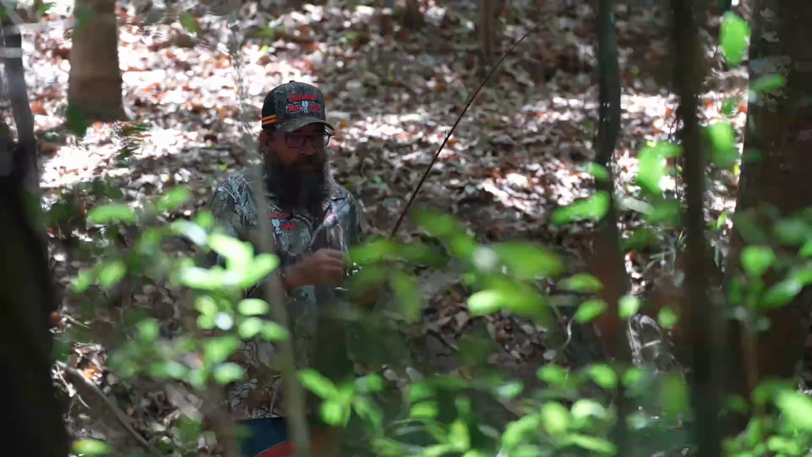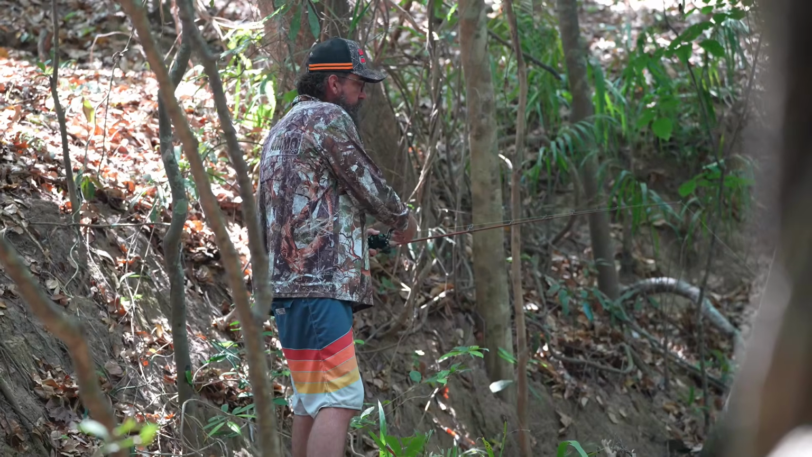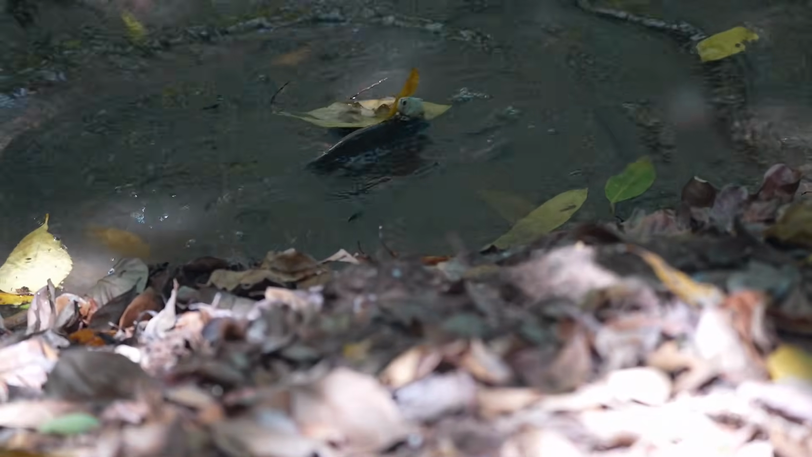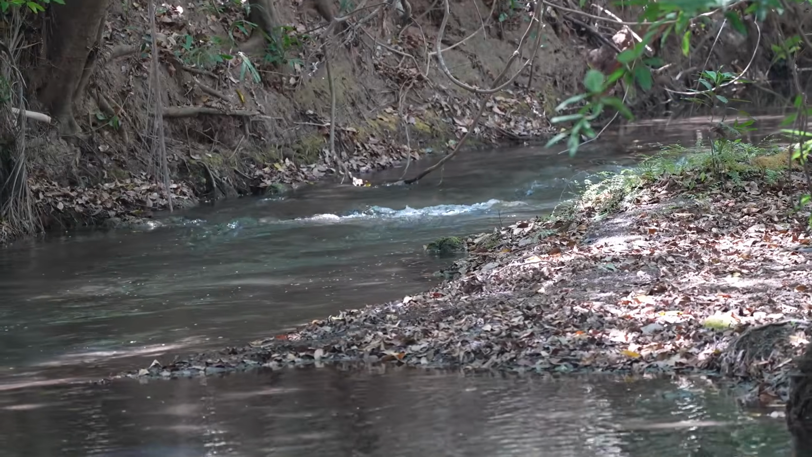All very, very pretty country. I don't know what they were catching here, some sort of small black fish. I think it was a sooty grunter or something like that. As you can tell, I am well versed in this space. Not happy to look around though.